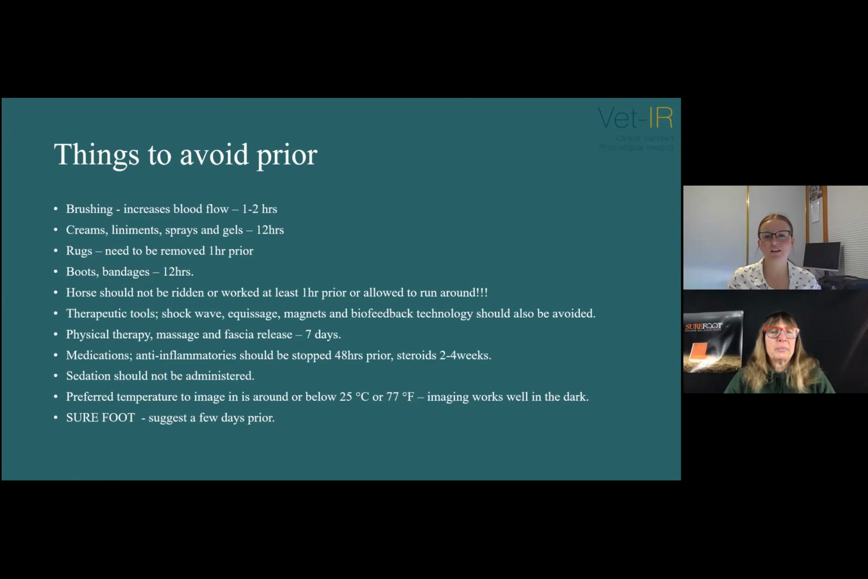Therapeutic tools such as shockwave, equissage, magnetics, and biofeedback technology should also be avoided. Your technician can usually advise on specific timeframes for each of those. Physical therapy, including massage and fascia release, should be avoided 7 days prior. Medication, including anti-inflammatory, should be stopped 48 hours prior. Steroids, 2 to 4 weeks. Steroid injections into the sacroiliac joint is actually 2 months. But all that can be discussed with your consultant or veterinarian. And sedation should not be administered.